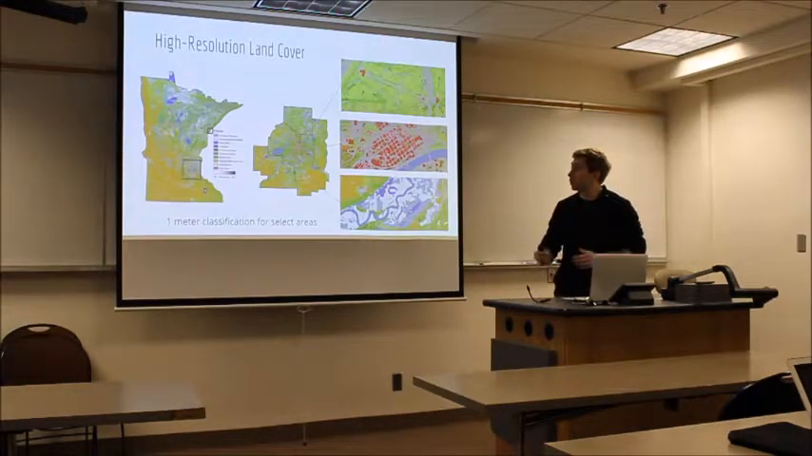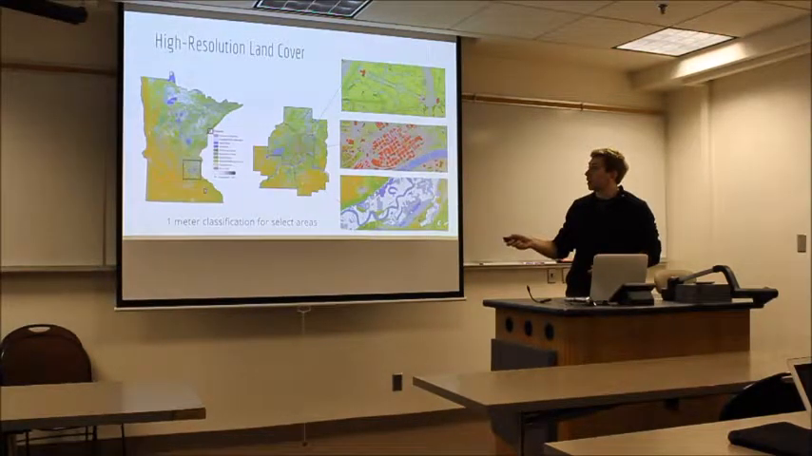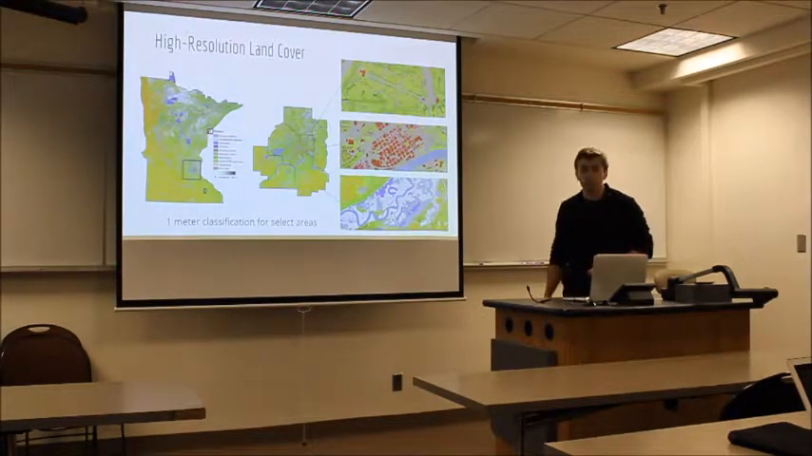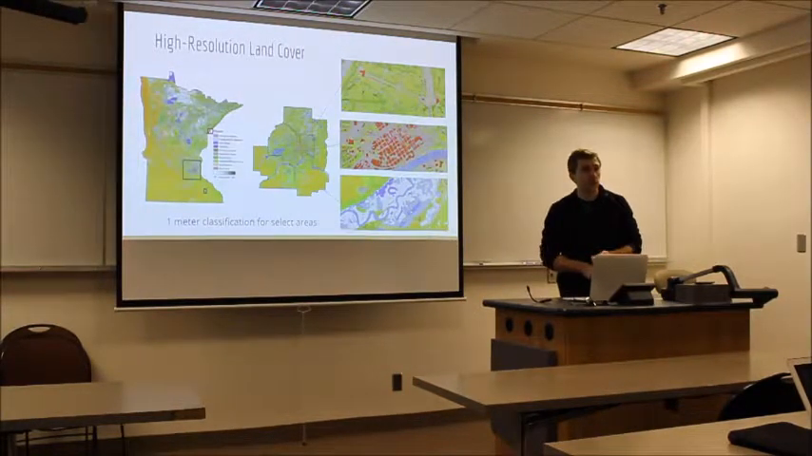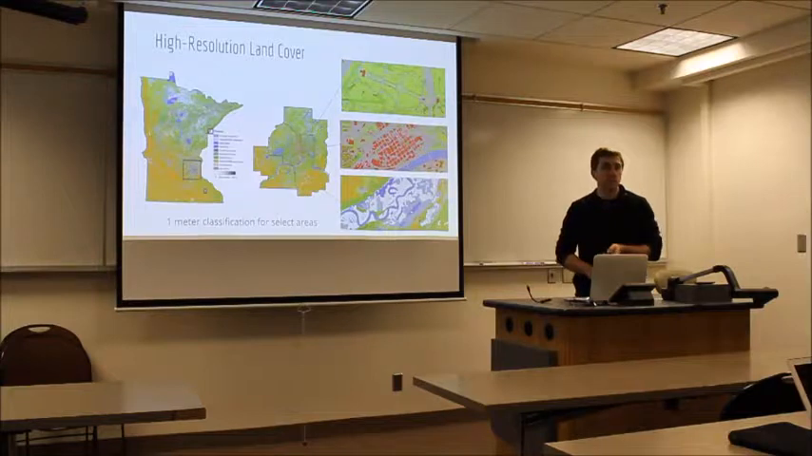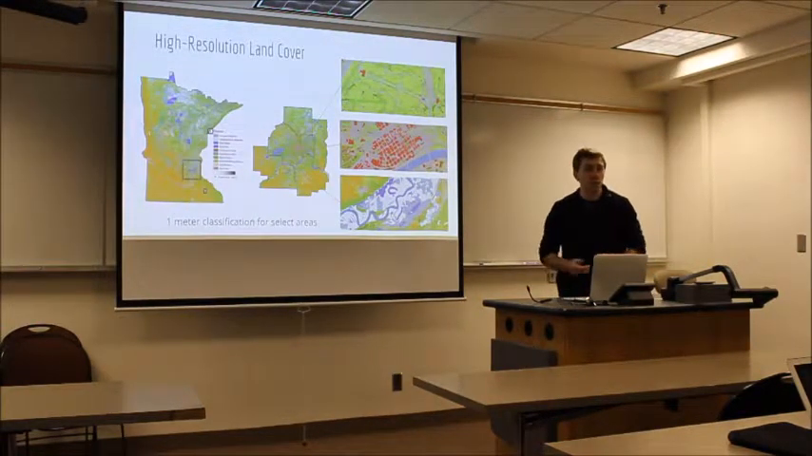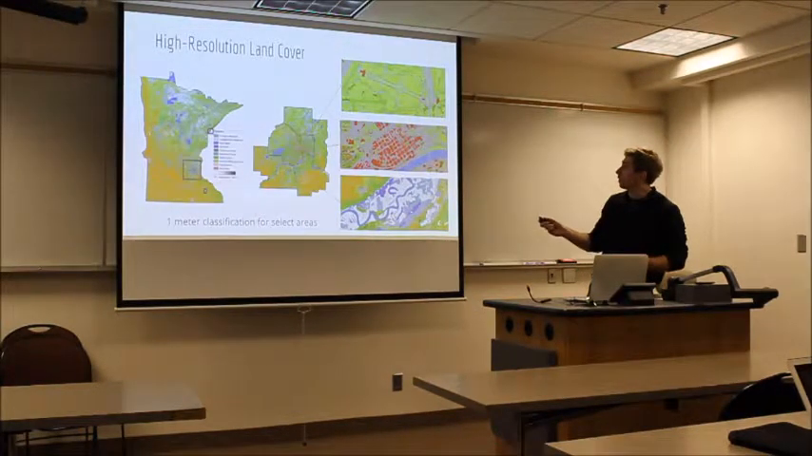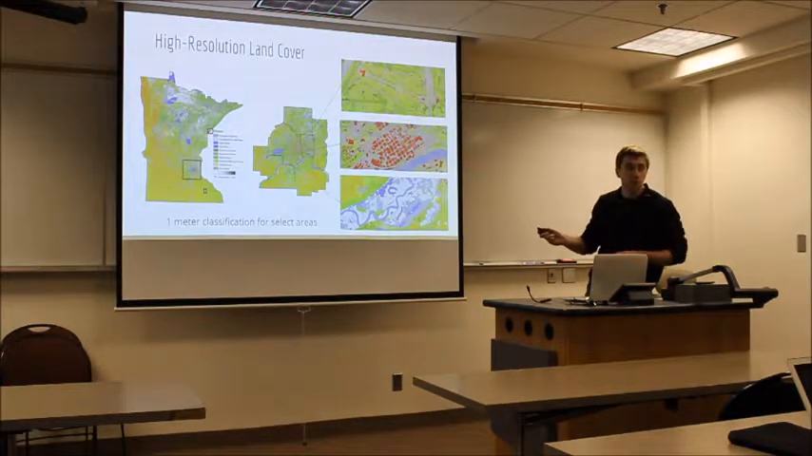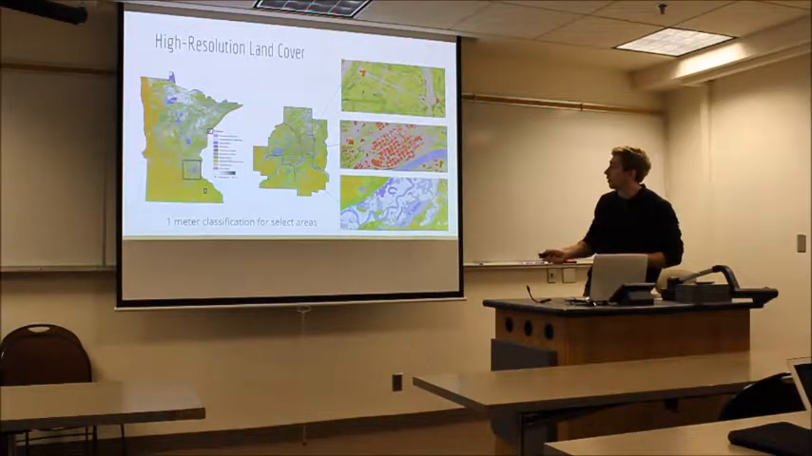So we produced this for the 7-county metro area, as well as Duluth and Rochester, at 1 meter resolution. This was using the 2015 NAIP imagery, 2016 Met Council leaf-off imagery, and the LiDAR from 2011. So we produced a really high resolution, 11-class product, and you can see the difference in the landscapes here.